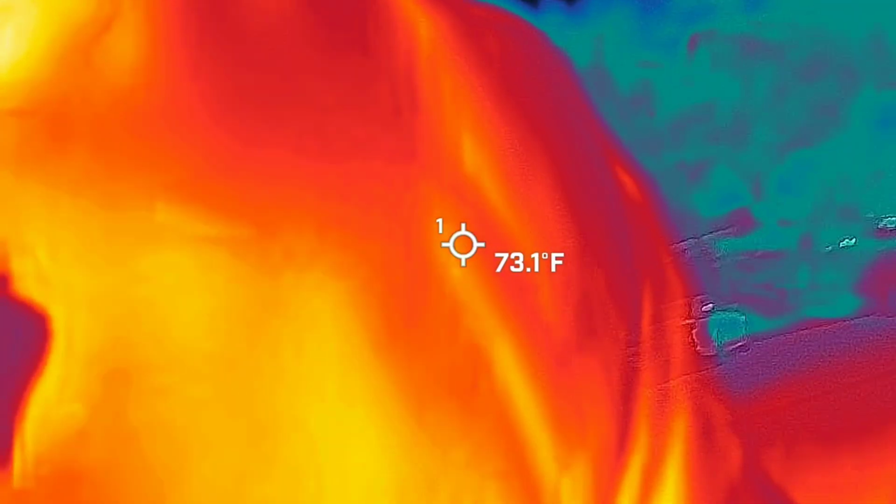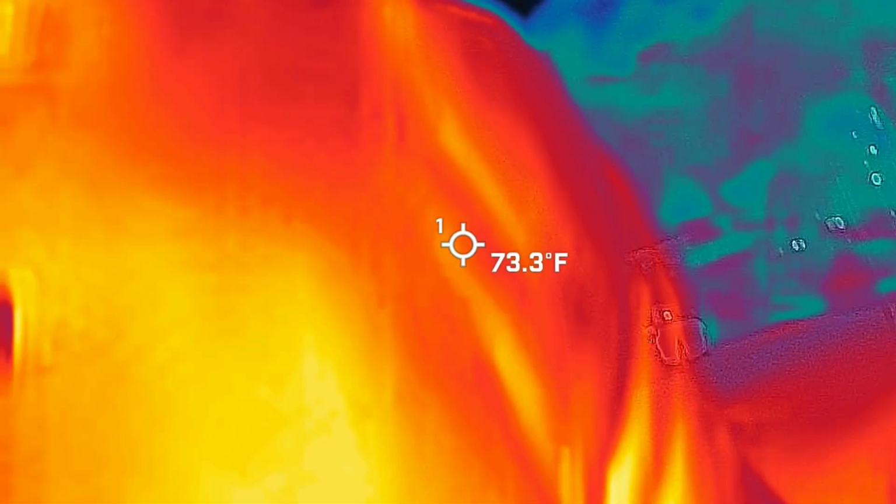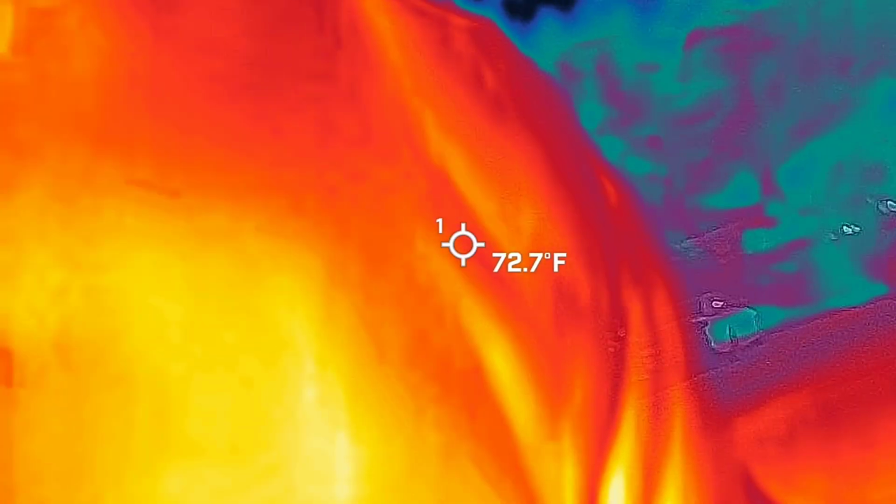Now you're going to see blue and black because it's chilly out here, which means all the glass around us, including windshields, windows, those kind of things, are going to be blue and black. I want to see shapes. So I want to see things moving around. When I see something taking shape, I'm looking for head, shoulders, arms, and legs. That's what I'm looking for.